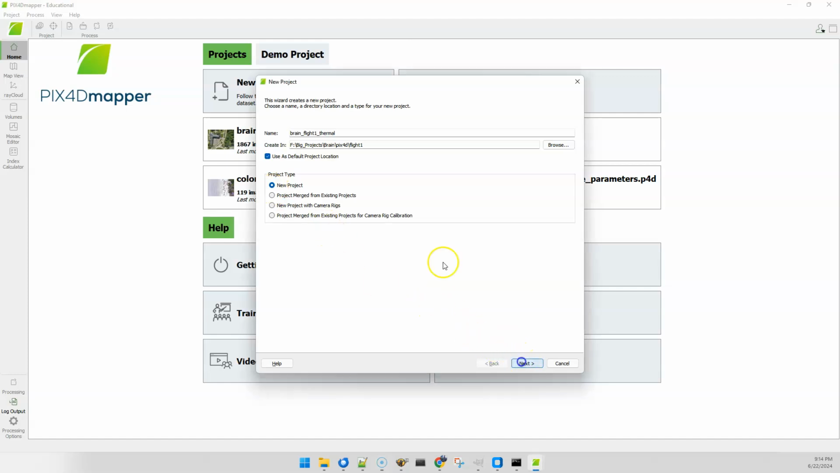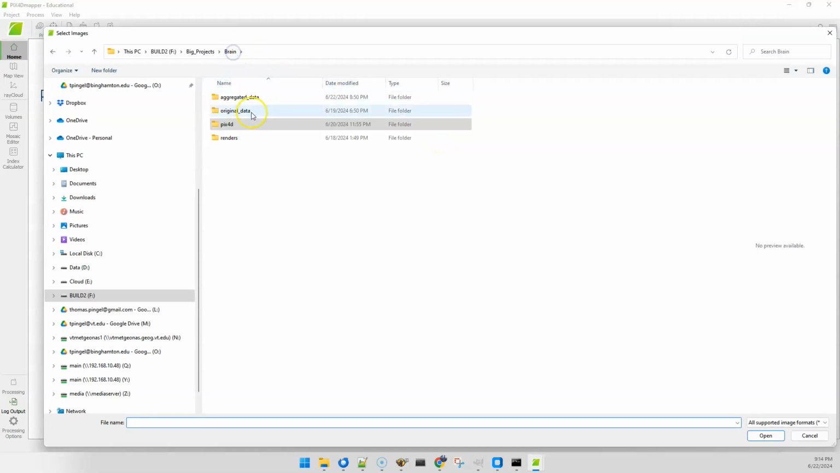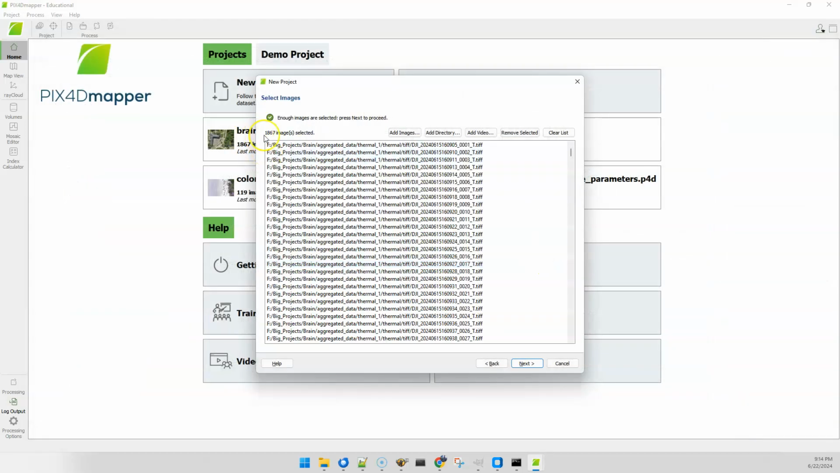It's a new project. We're going to add images to that, as of course we must, and so I will find those GeoTIFFs. Great. I've got 1,867 of these. Moderate size project. Just go ahead and let this dialog box run.